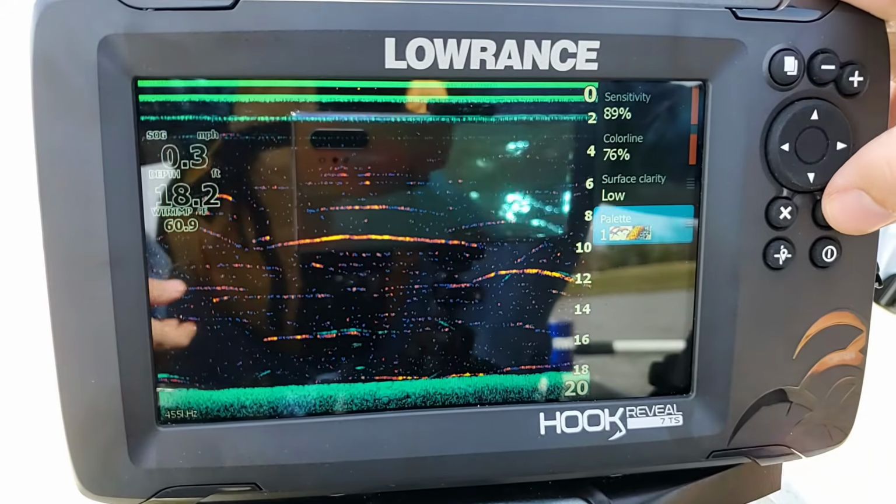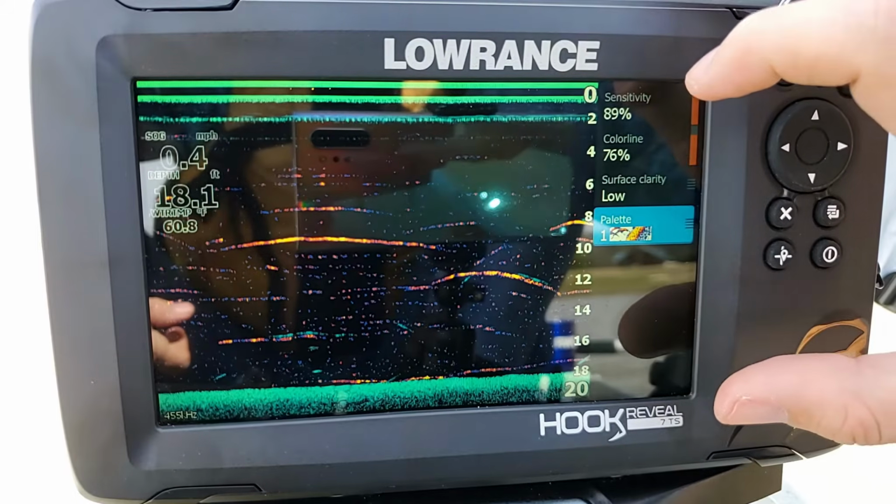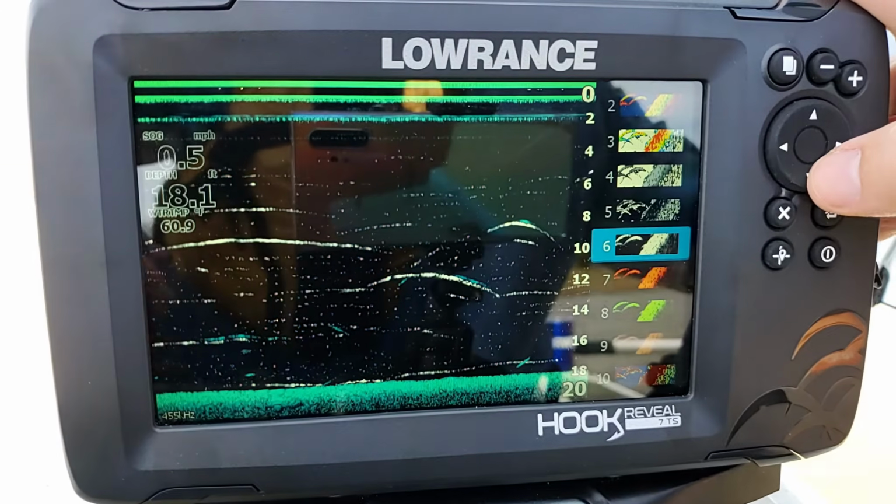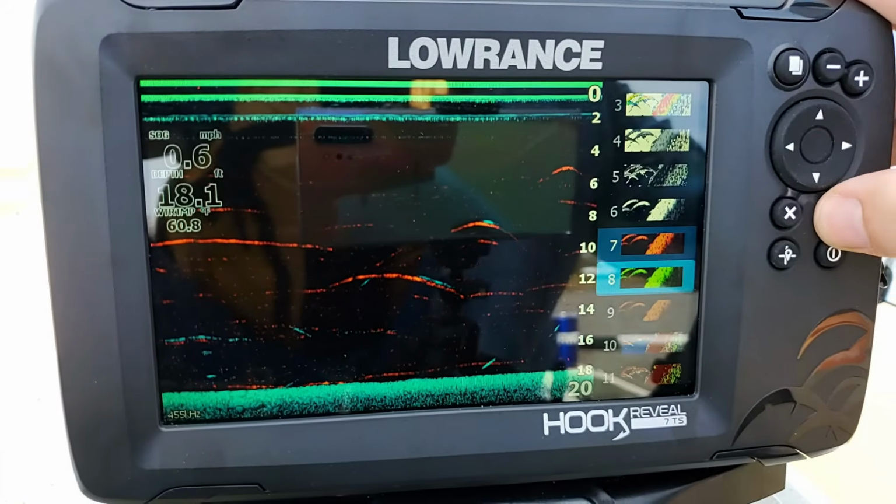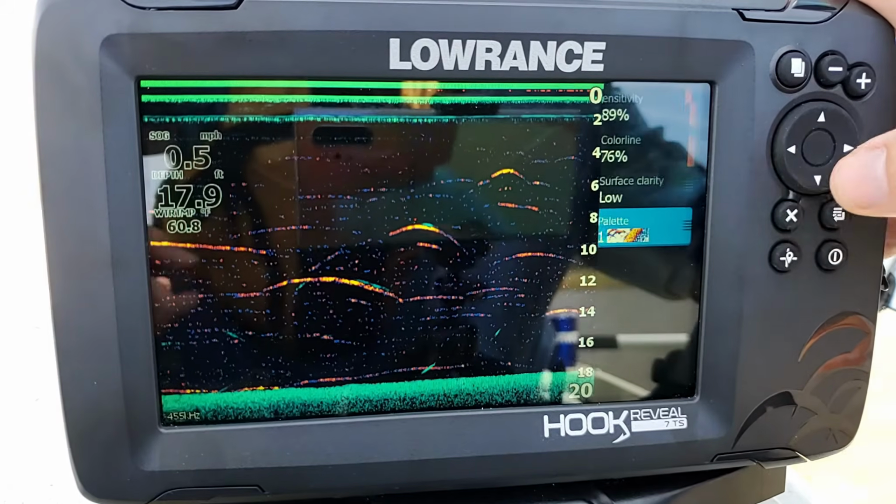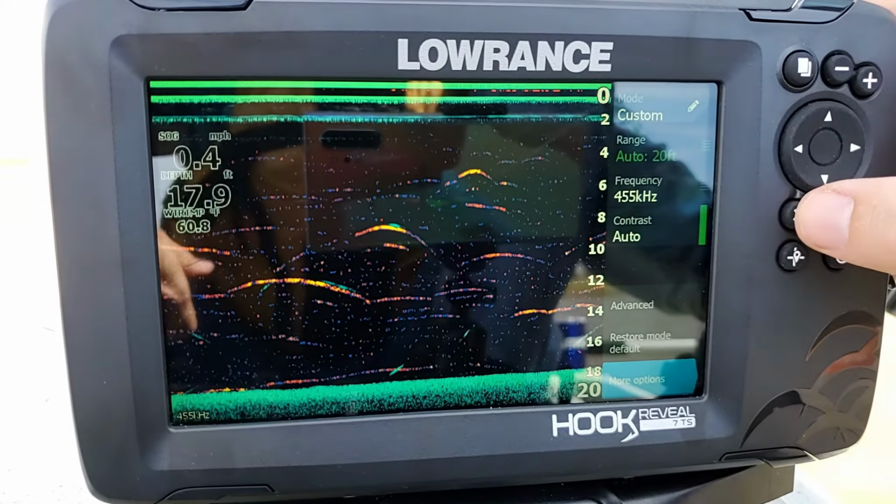Now the last one is our color palette. As I mentioned before, we have the palette for our downscan. This right here is the palette for our sonar. If we select something else, you can see how it changes the colors of the fish arches that we're getting on our screen. So you can set it to whatever you like, whatever suits you the best. All right, so that's really about it as far as the downscan features are concerned.